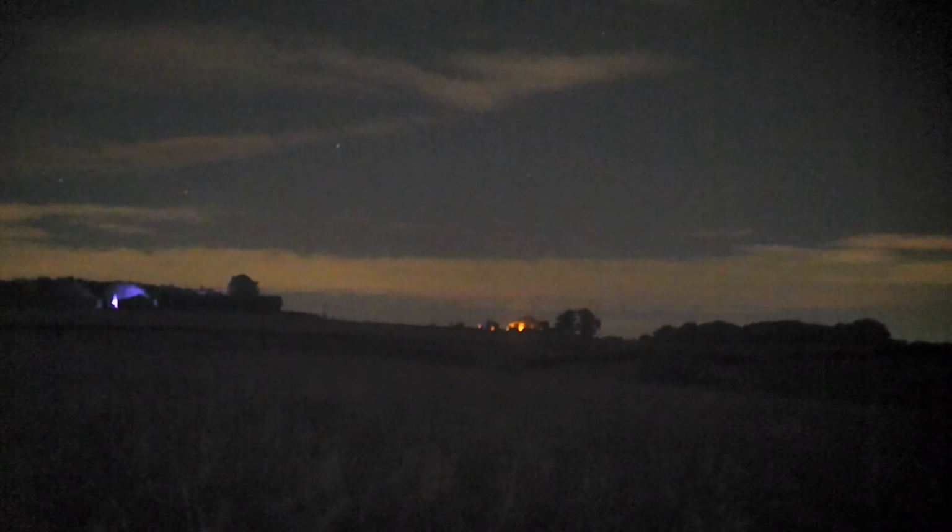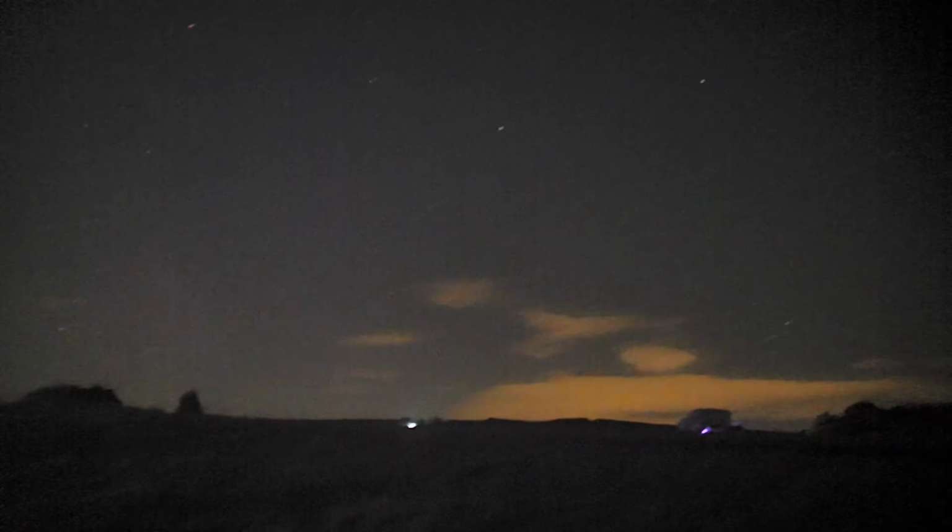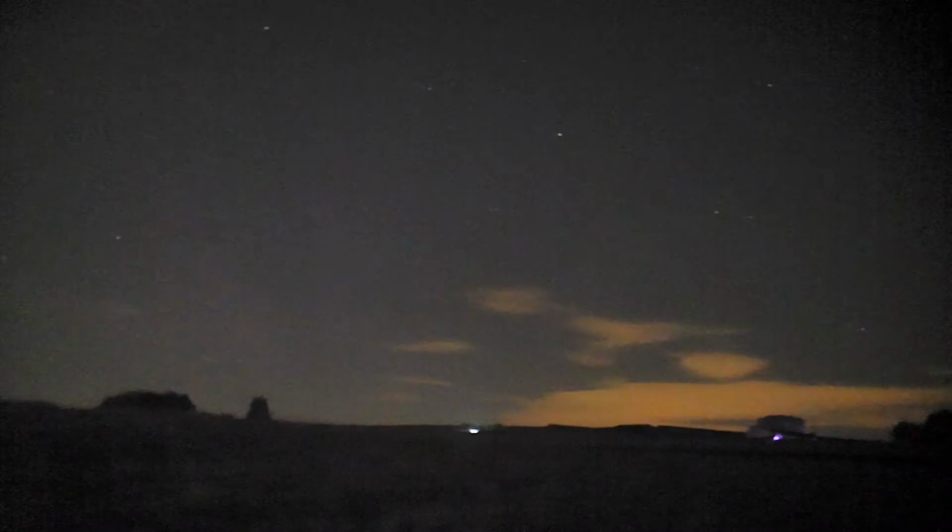I'm wondering what that orange light is over there. It may look like sunset for this camera, but we're way past sunset. It's pretty pitch black now. Sunset's over an hour and a half ago. Just haven't noticed that before. Just walking back up the mirror a bit now, and then lights have gone. So there's definitely somebody out there with IR night vision equipment, that's my guess. Maybe.